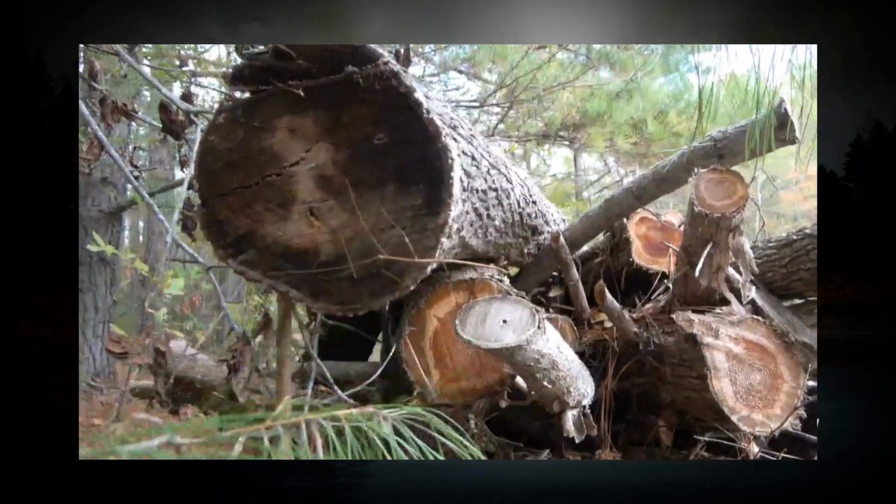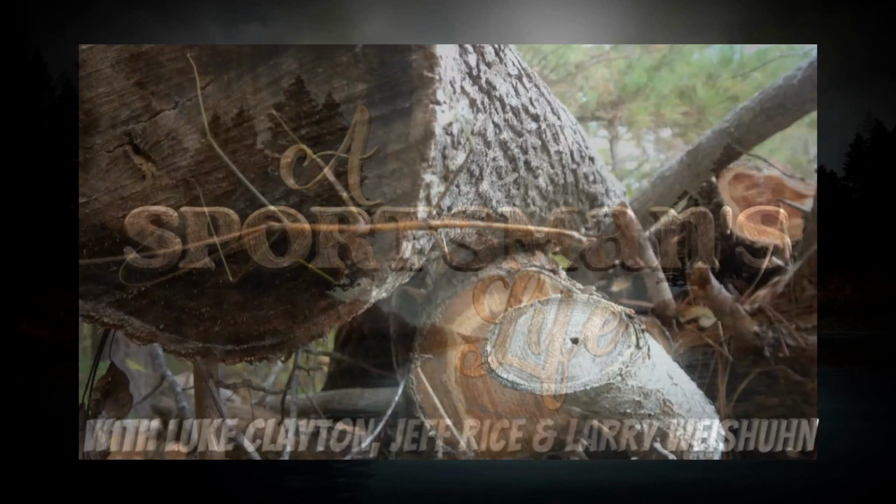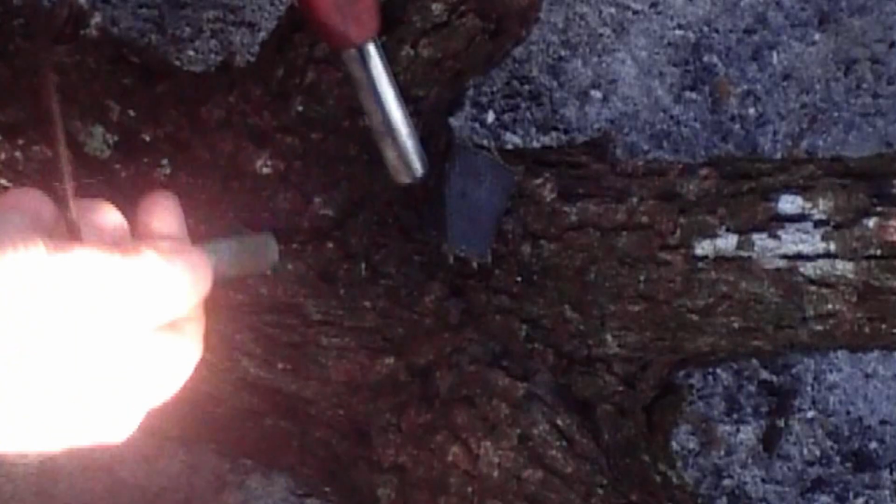One of nature's most interesting insects is shown here. Can you see it? So we're going to really get going and create some spark here, and this will start our fire.